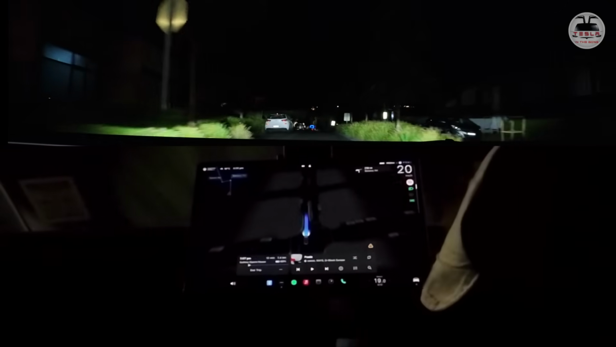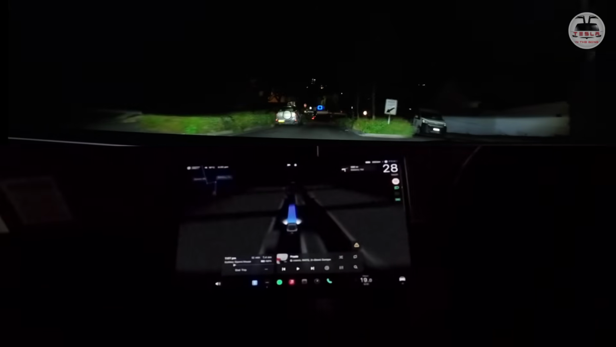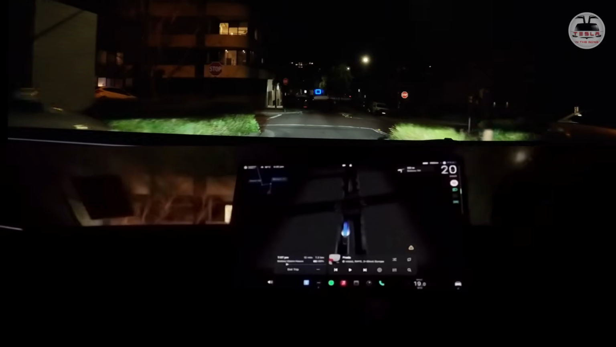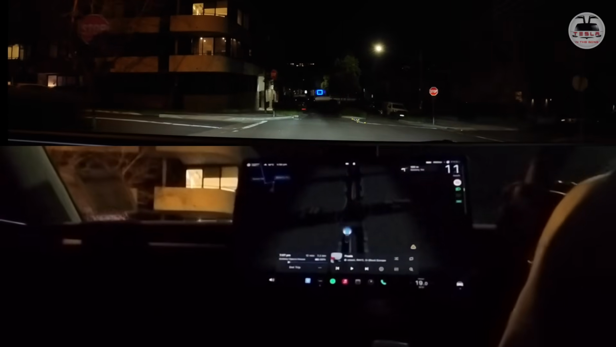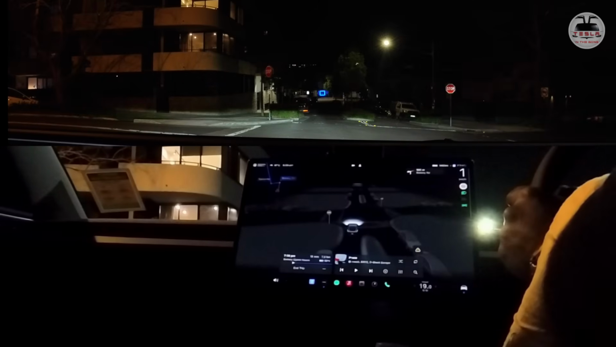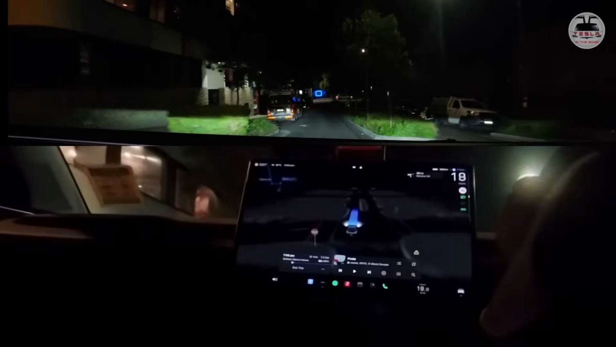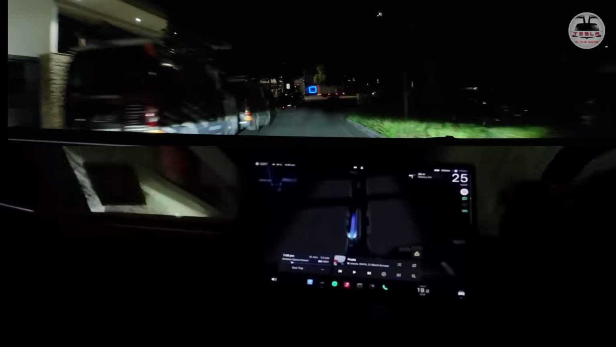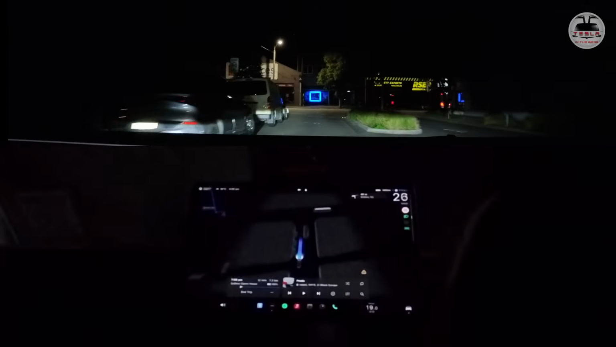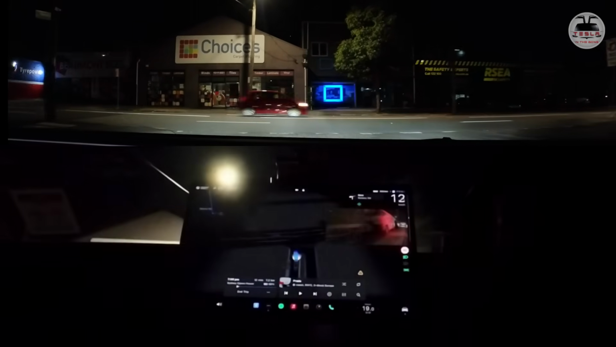Oh, wow. And the tolerance for the vehicles parked on the side of the road is pretty good too. There's one more stop sign coming, but I still have to go straight here. Wow. It stopped. It sort of thought for a few seconds, and then it went forward. And now it has to turn left here. The tolerance between the cars is pretty good. Okay, let's see what it does.